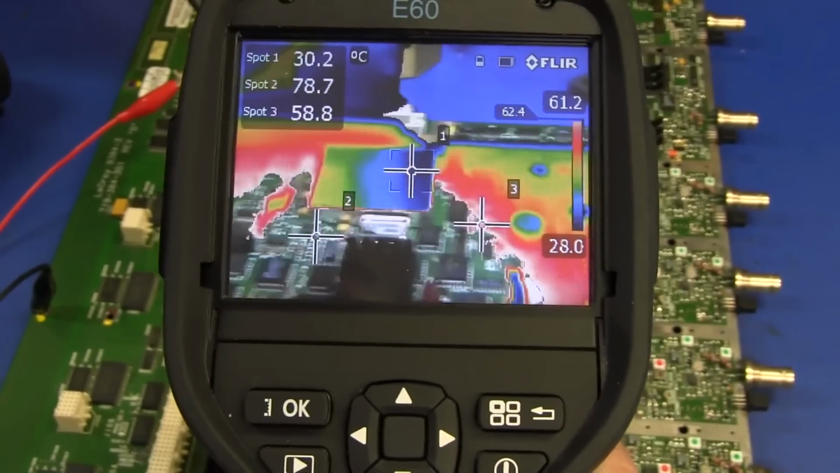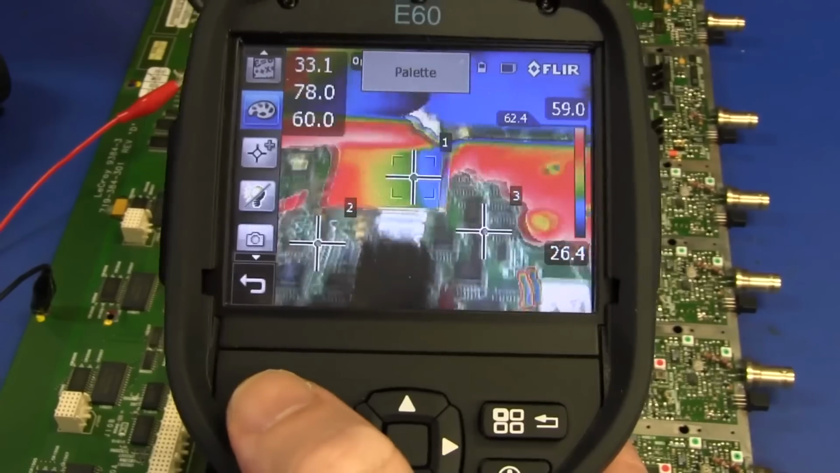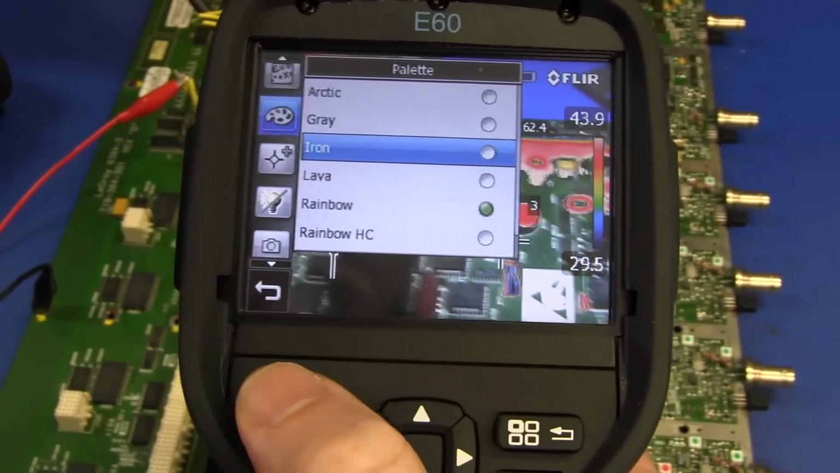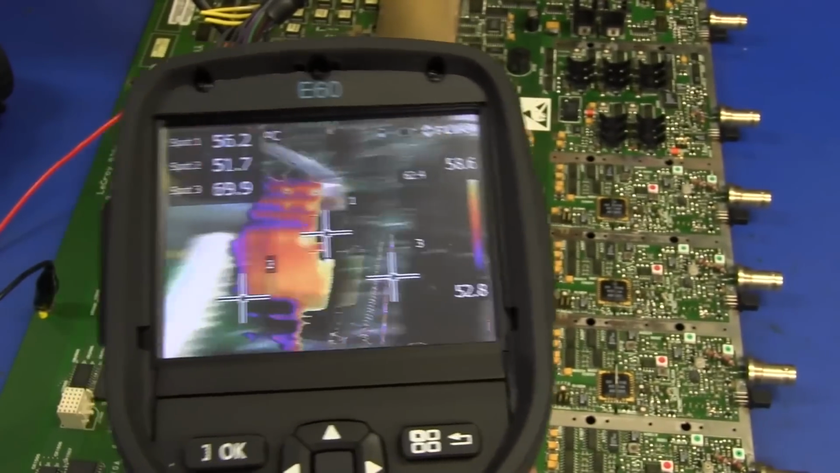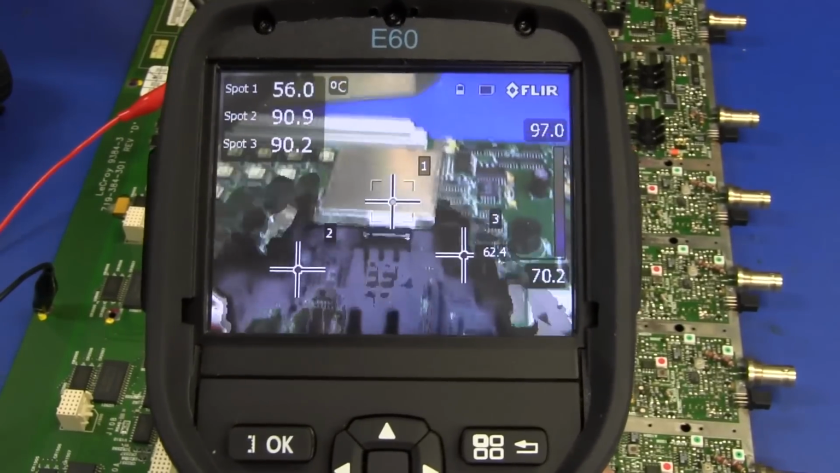We're on that rainbow mode at the moment. I don't particularly like that, so let's go back to iron mode that we started off with. And there we go, it overlays that temperature. You can see the heatsink there warming up.